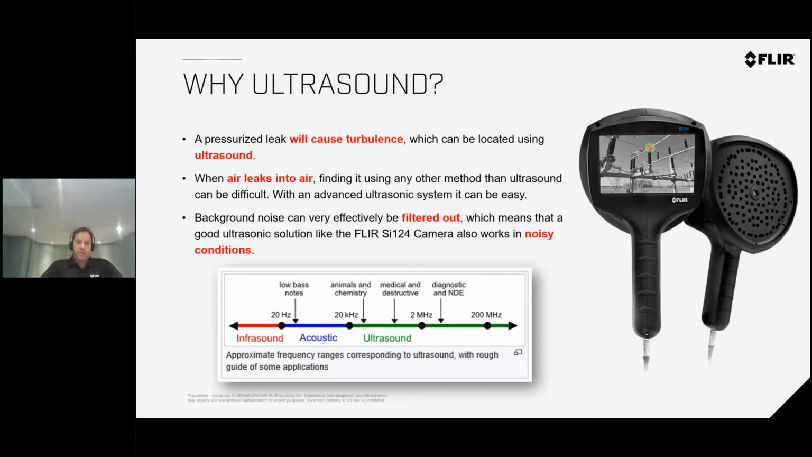Now, why ultrasound? Typically a compressed air system is pressurized. When there's a leak, it causes turbulence and creates ultrasound. If the air leaks too easily, if there's not enough pressure and it leaks into the air, it dilutes, and we will not be able to pick that up.